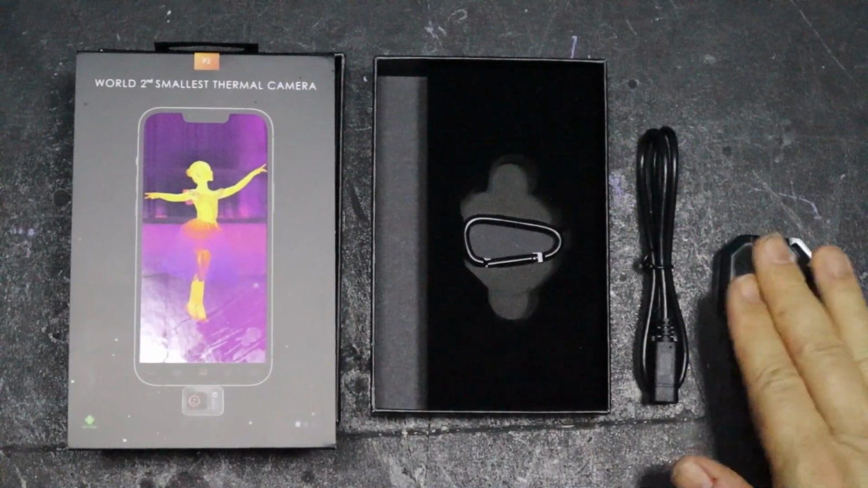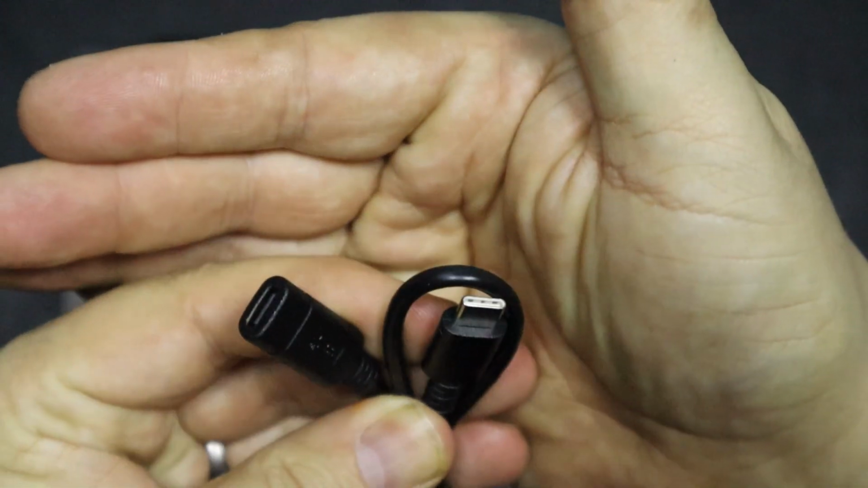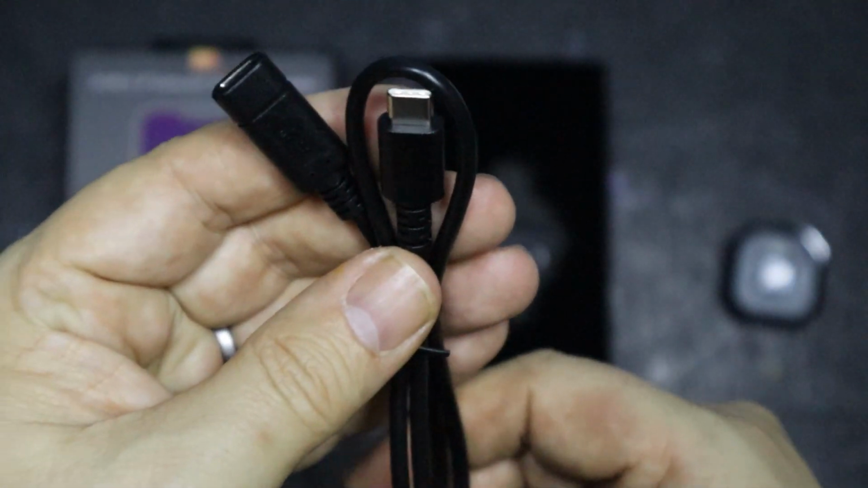Okay, so we've had a quick look at this. Now, this is what I thought it was, and it's just an extension cable so that we can have the thermal camera away from the phone if we need to, which I think is really cool.